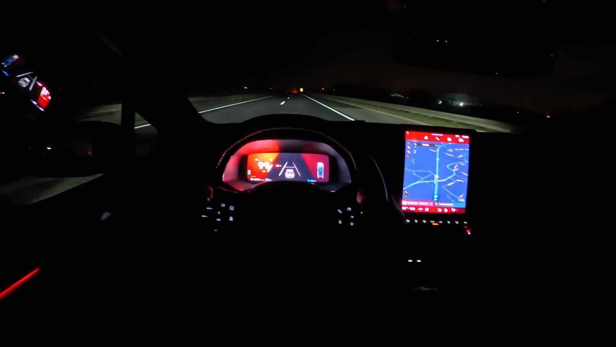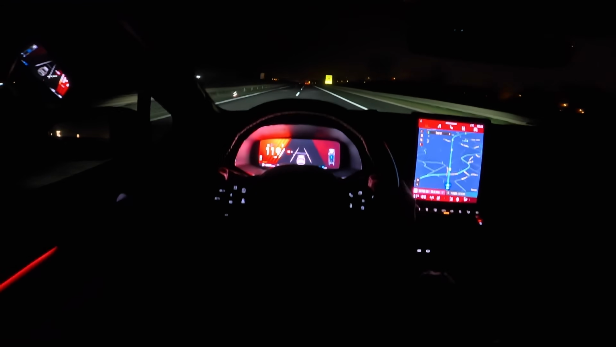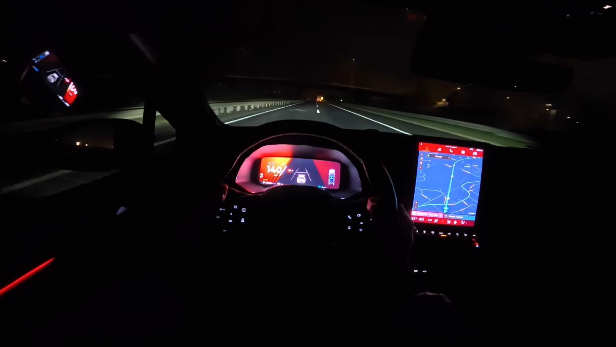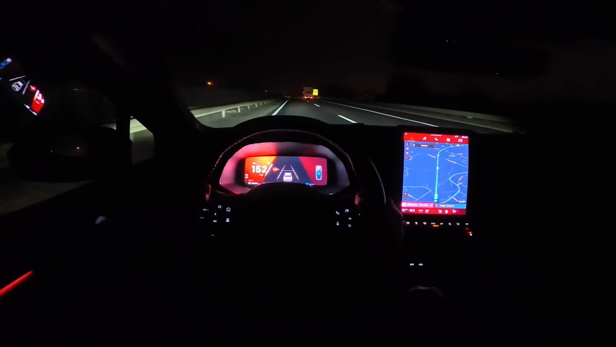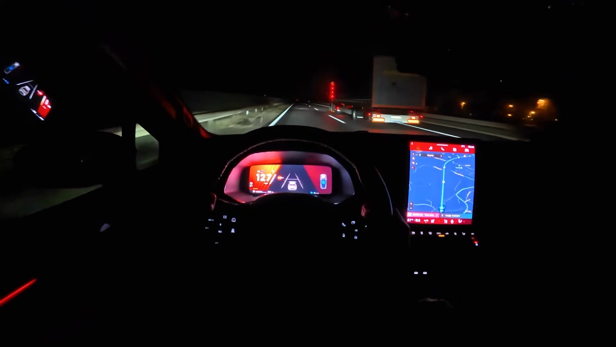I'm gonna kick it in all the way. Again, at 119 or 120, it just stops and then continues on. A lot of wind noise at 150. I'm gonna come to 130.